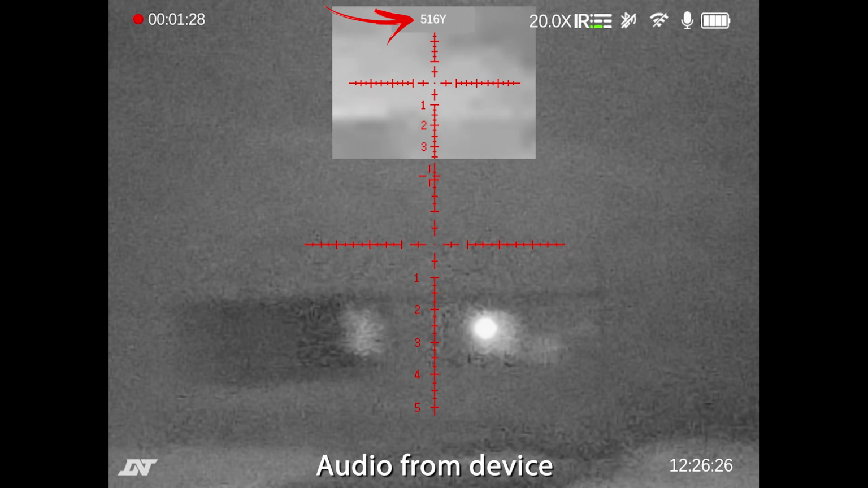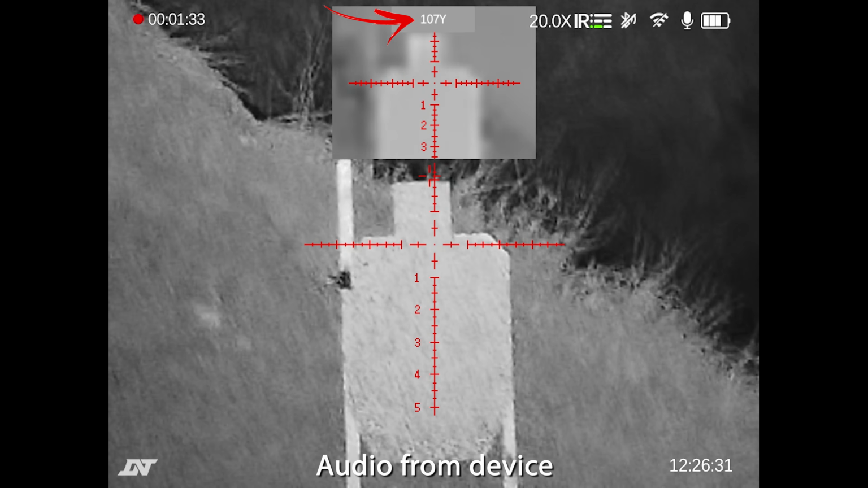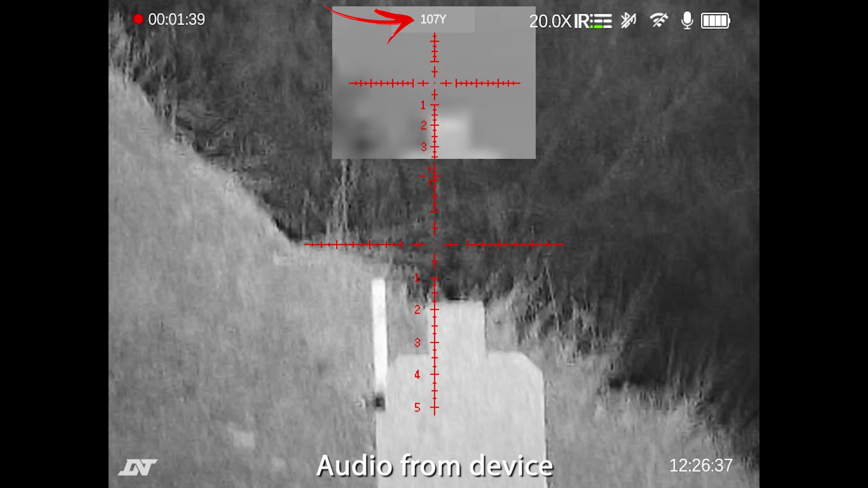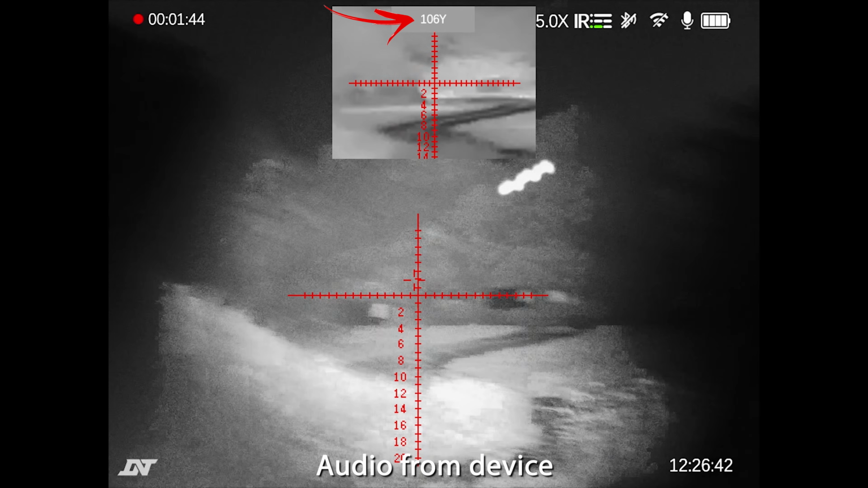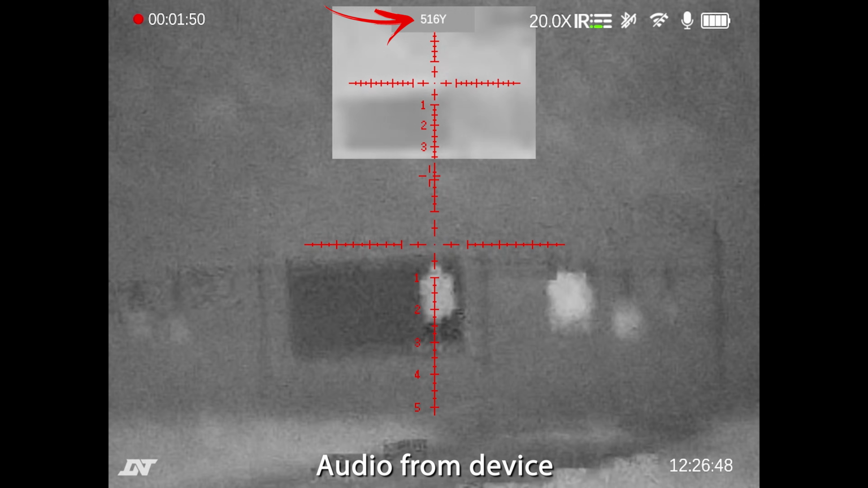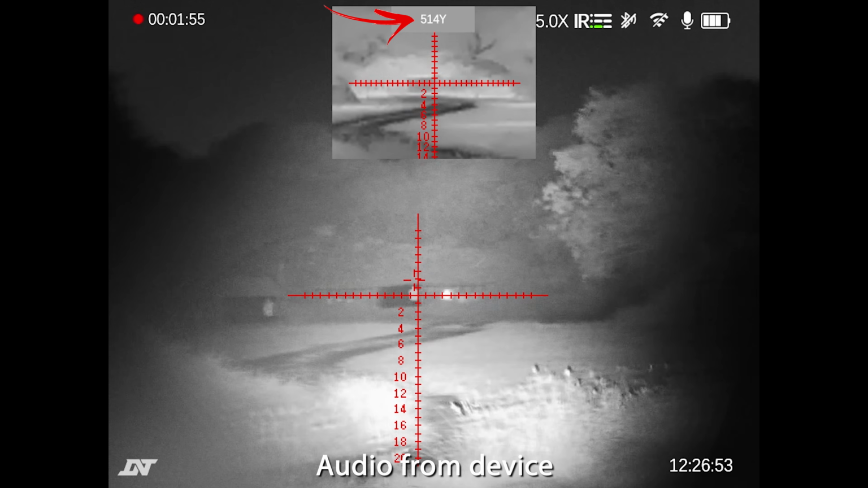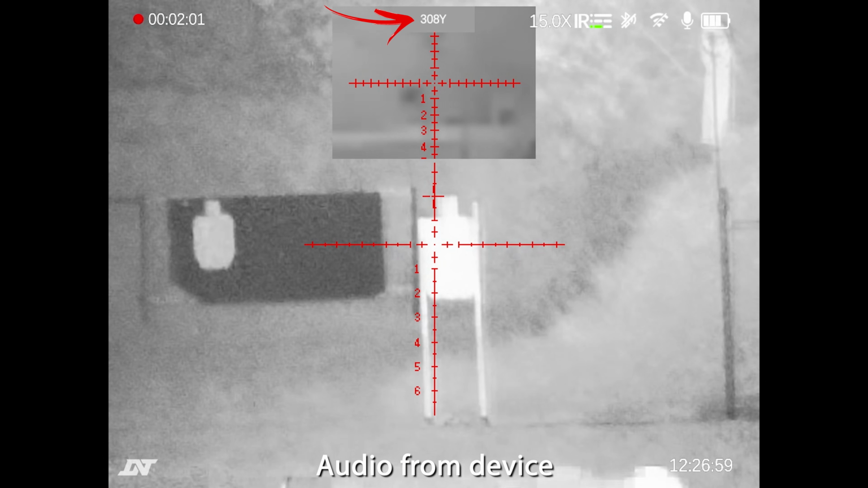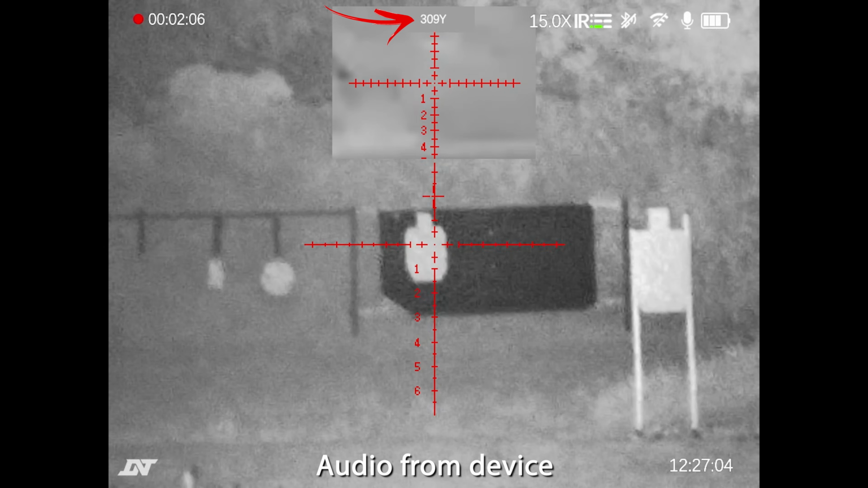You're on 20 power. It's a 100-yard silhouette. That is impressive. This is the stock illuminator, by the way. It's a 200-yard silhouette. It's a 300-yard silhouette.